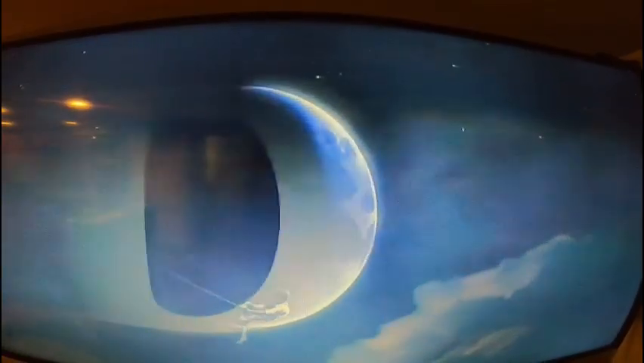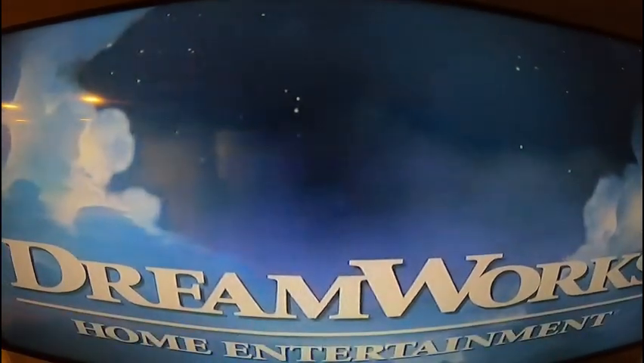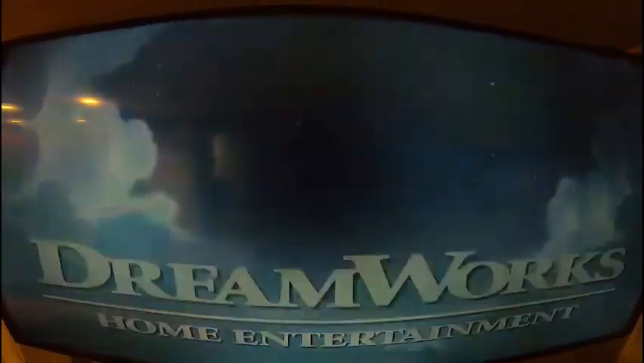Check, peep the geese, and there's a plane out there. See the flashing lights, and we've got DreamWorks. The moon looks like the DreamWorks moon right now.